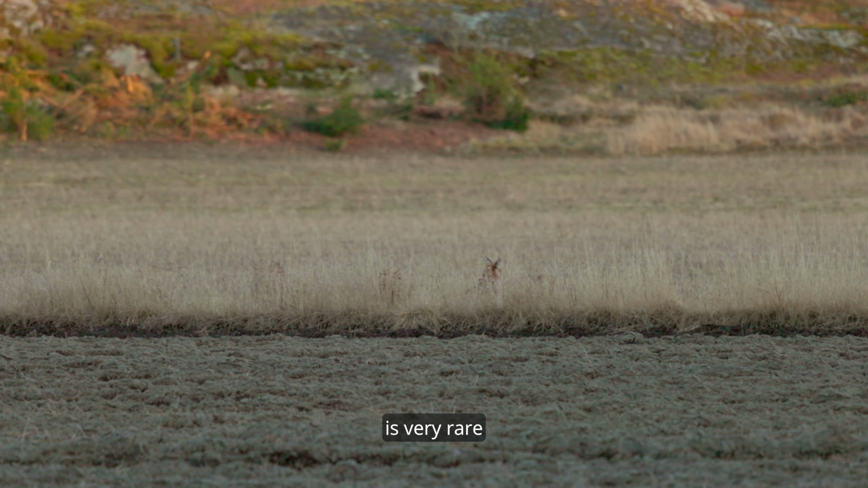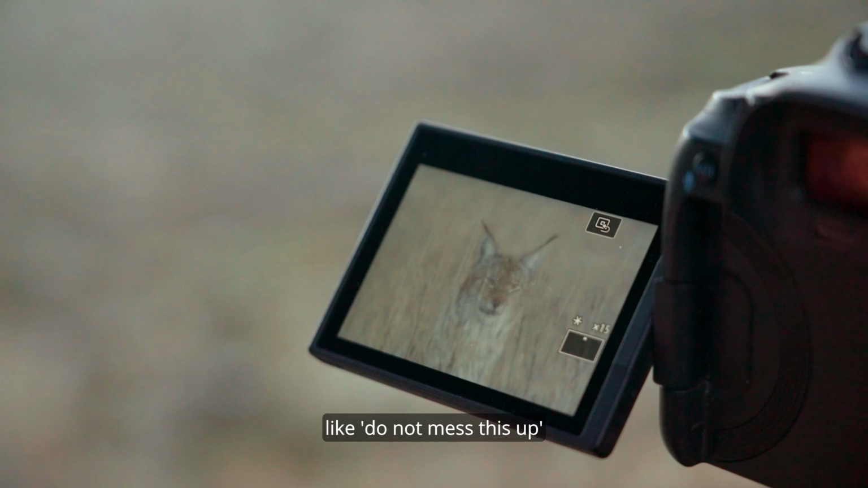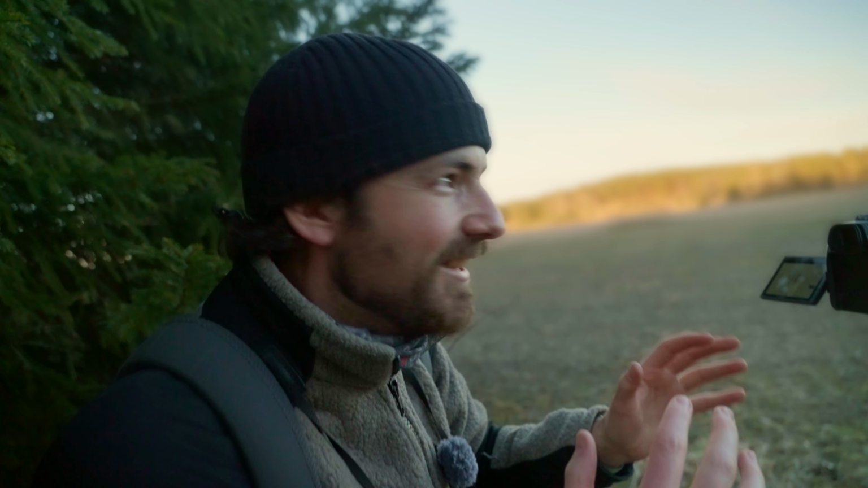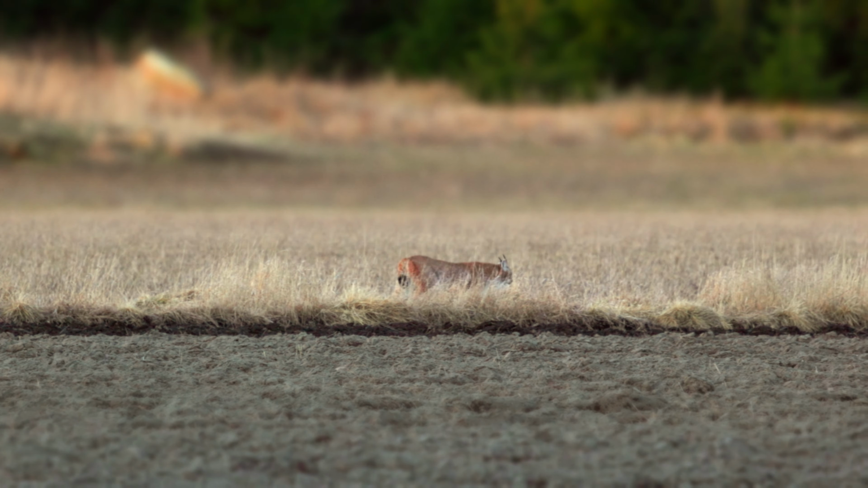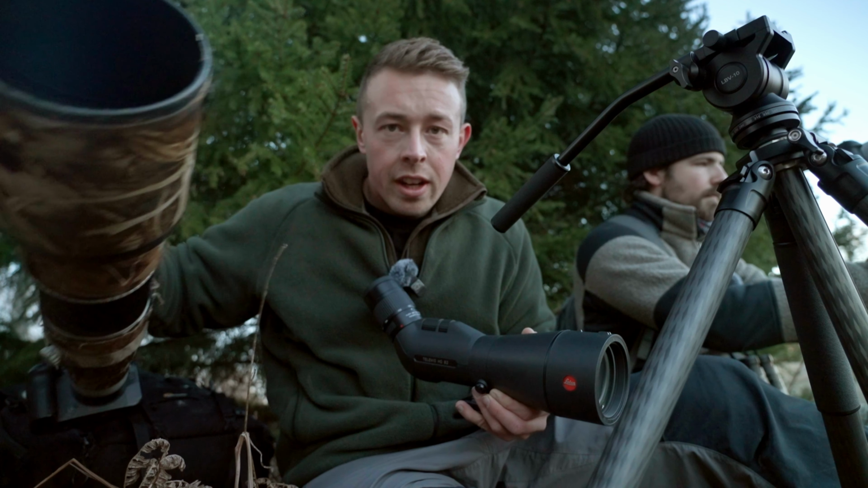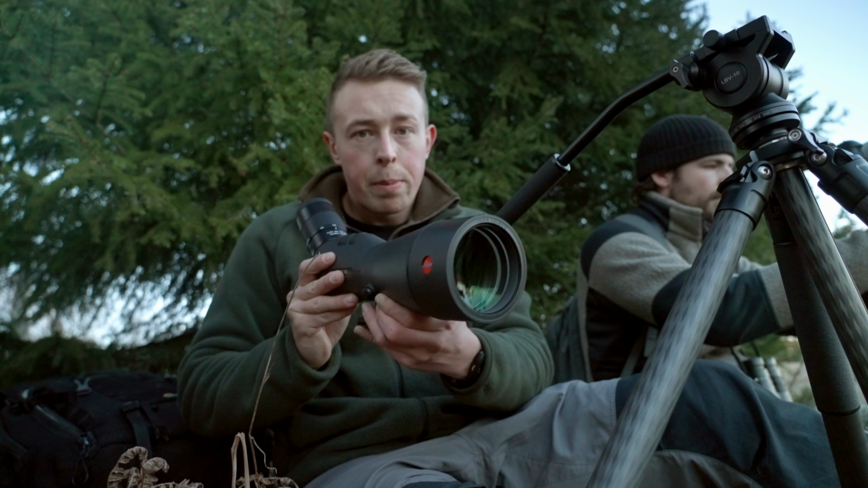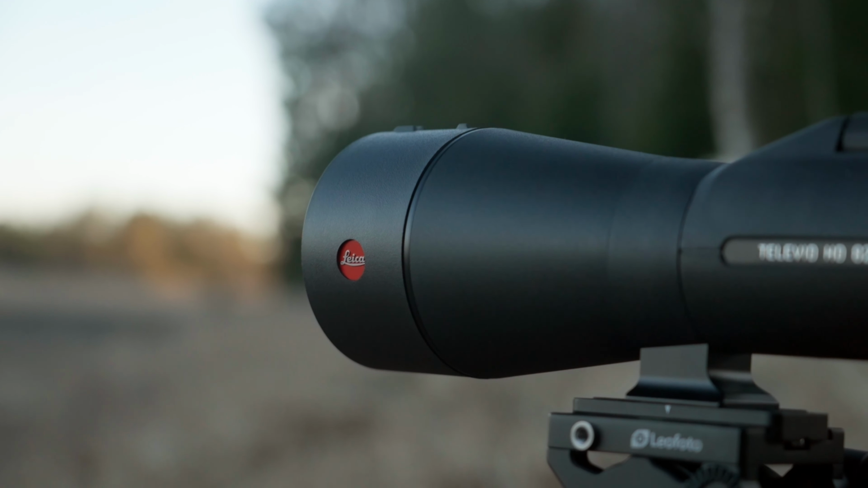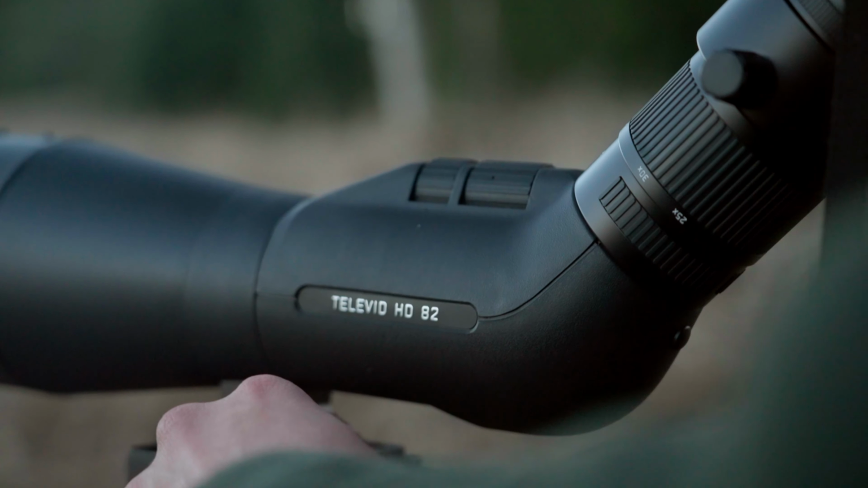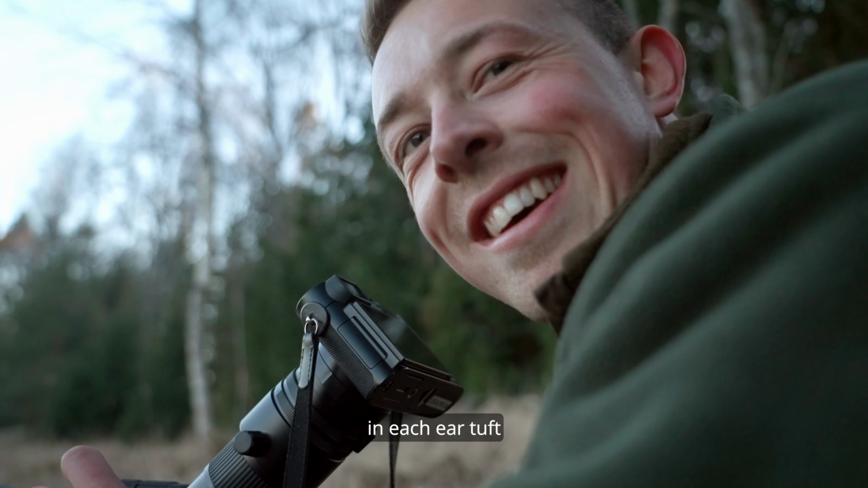Seeing two at once is very rare, so guys, it's like handling nuclear material. Like, do not mess this up. My 500mm lens isn't quite enough for this. These animals are about 200 meters away, but I'm hoping this will be the perfect focal length. This telescope. You can see the detail in each ear tuft.